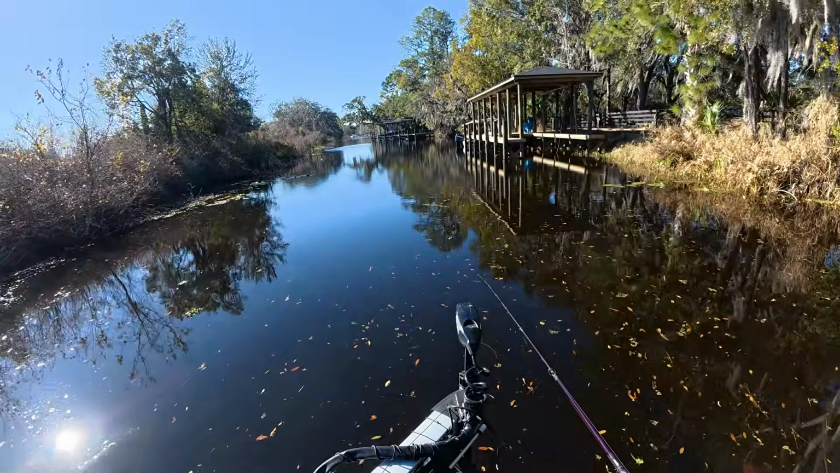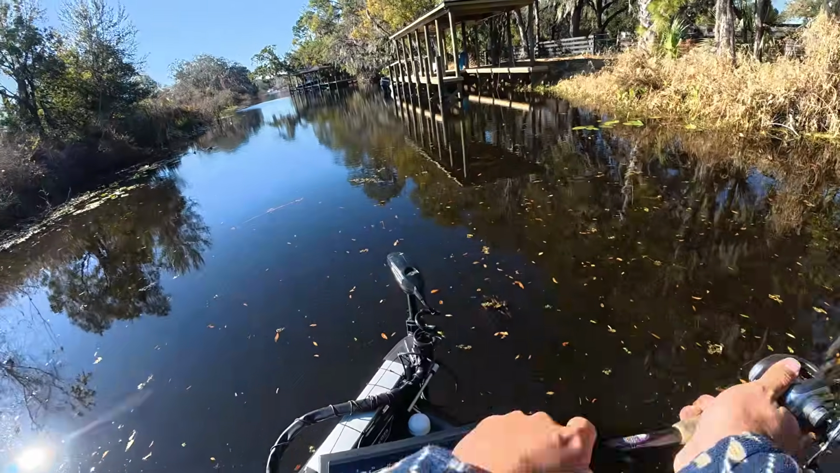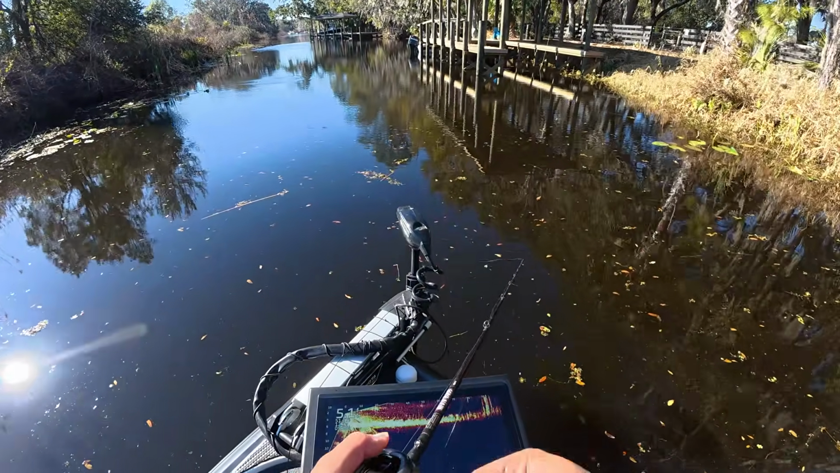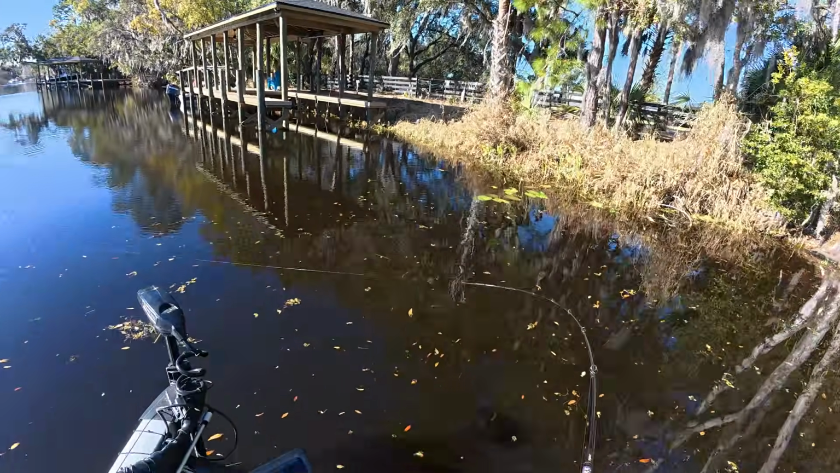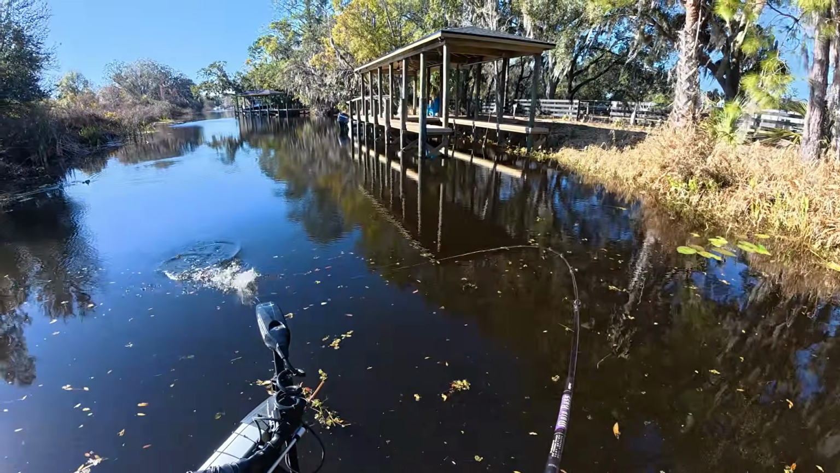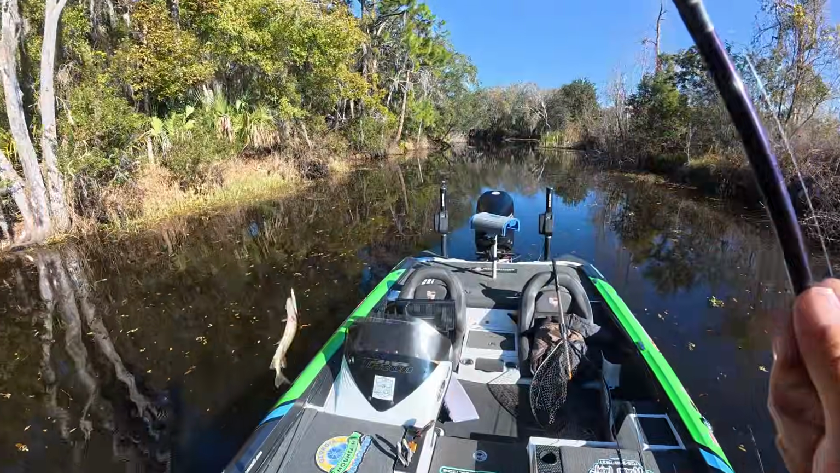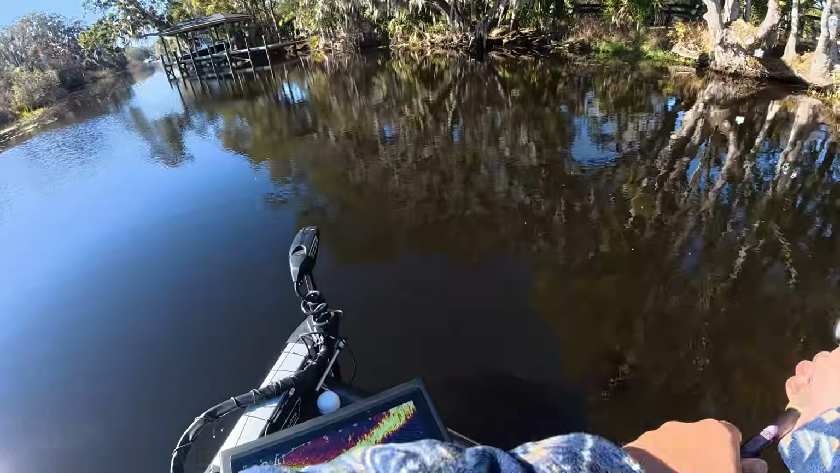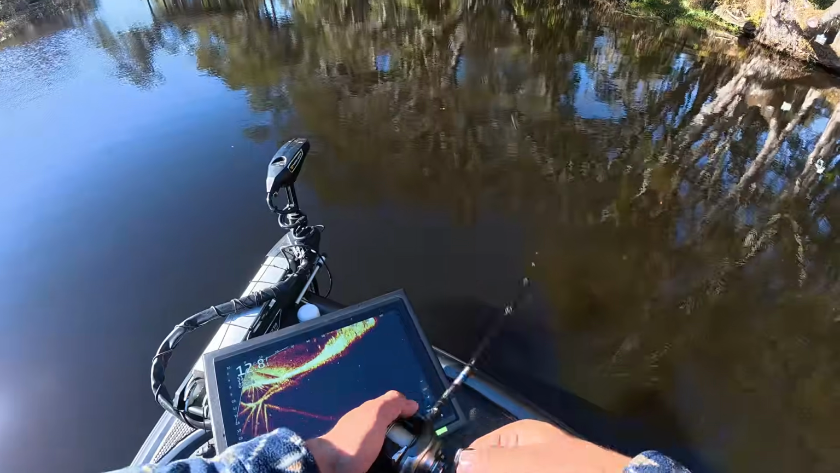Alright, looks like there's someone up there scoping, so we might have our spot cut short on us, but that's okay. We'll just really work this thoroughly up through here. There's one. Aha! That's the wrong species. At least the 10 inchers and pickerel are biting.